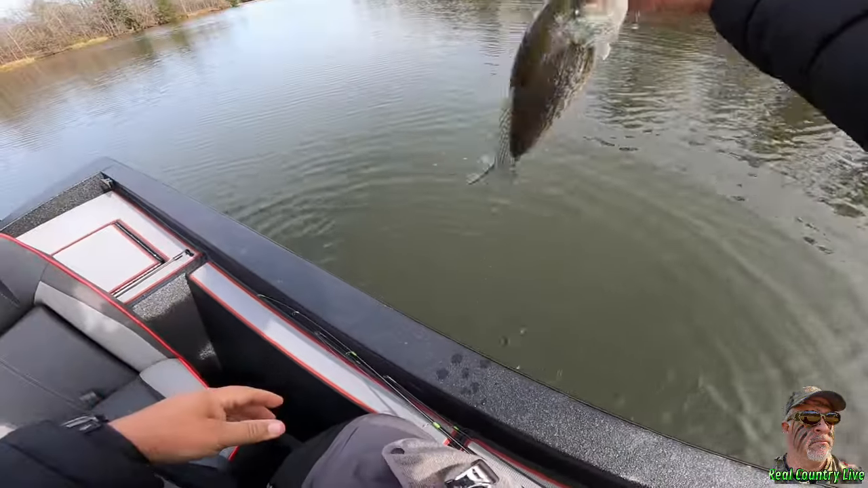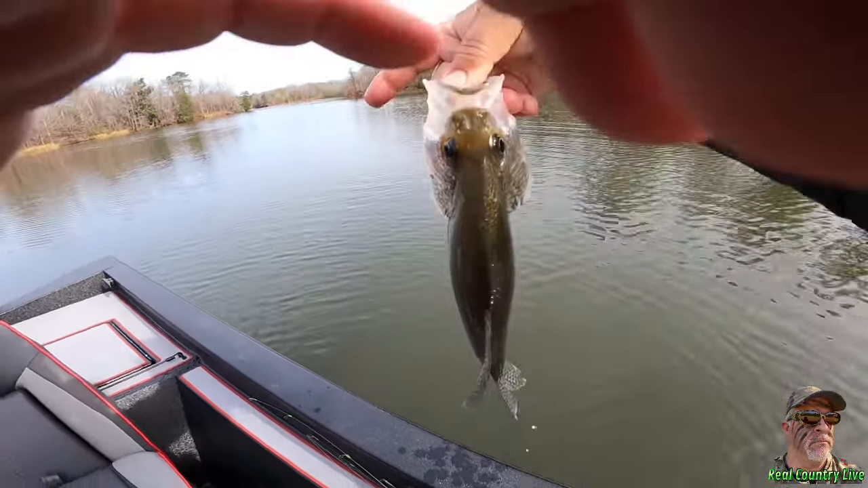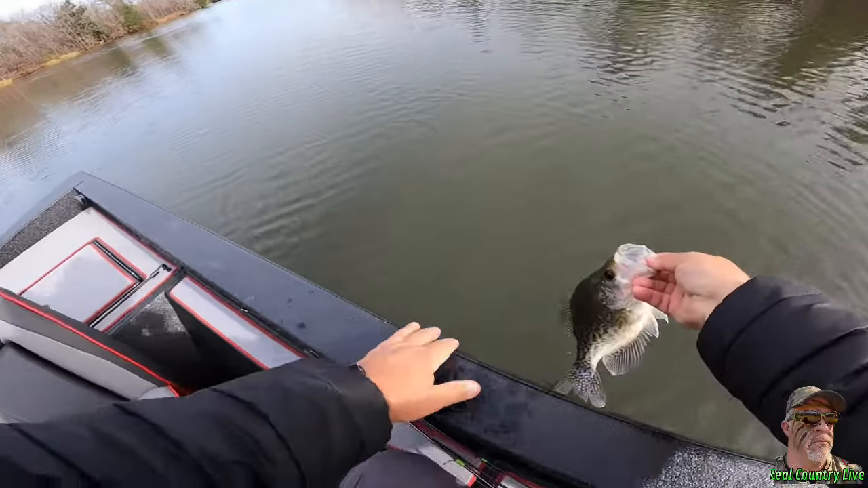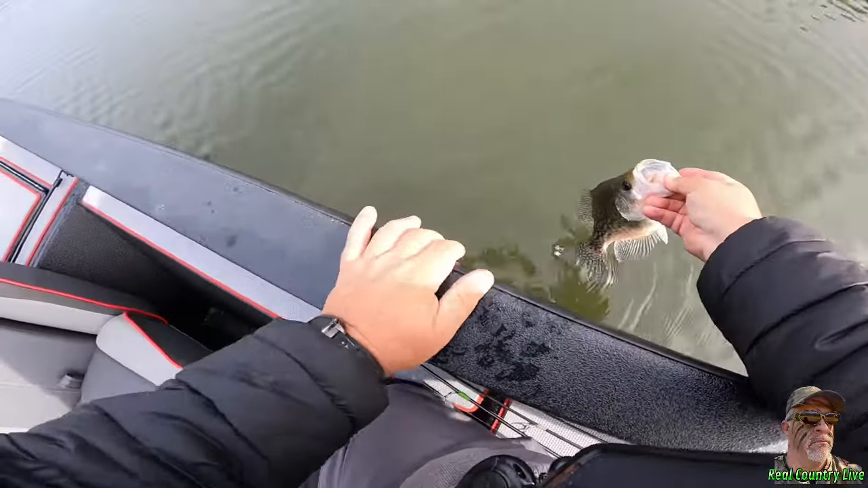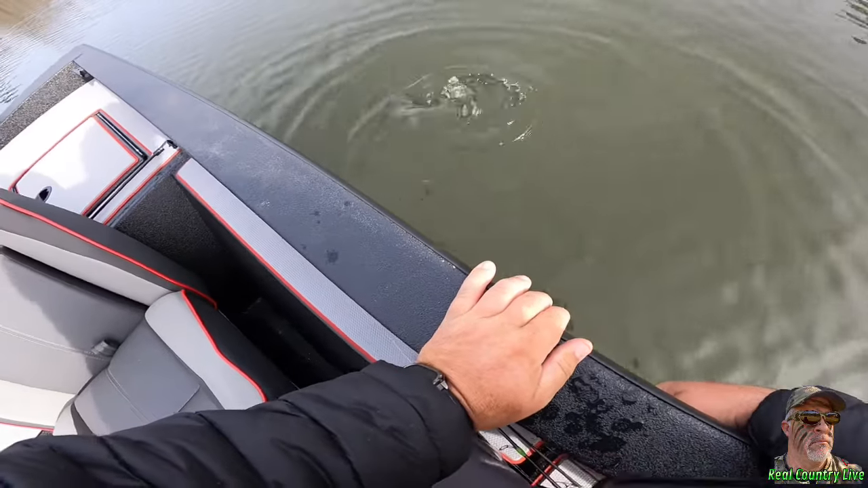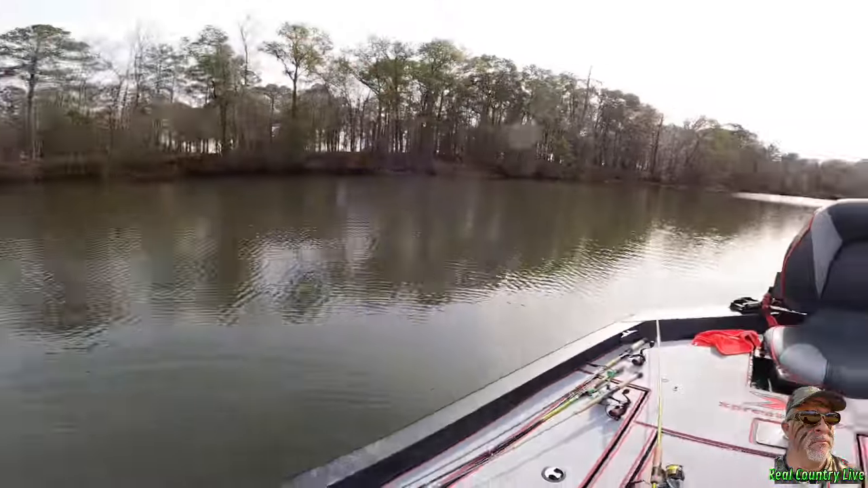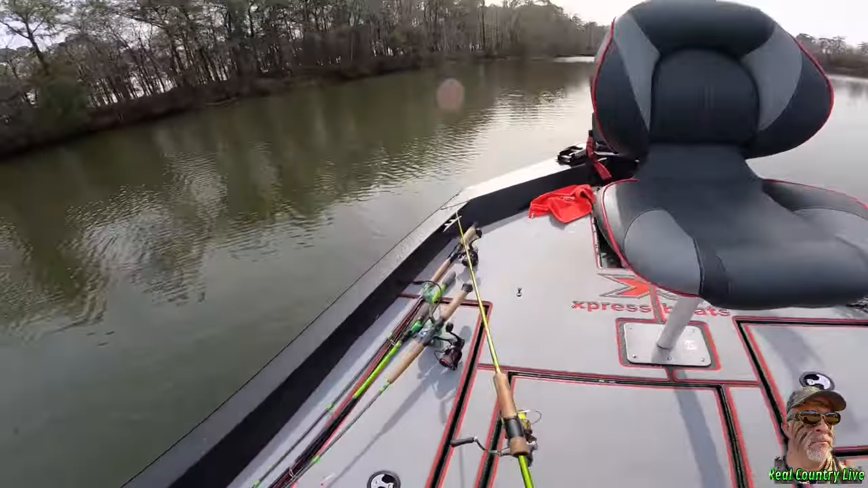Okay, I'm gonna let her go. She's about 1-3. Look at those magnificent, look at that magnificent back. See, girl. Get on back down there. There you go. Get on back down there. Get them babies. I want to make us some babies.